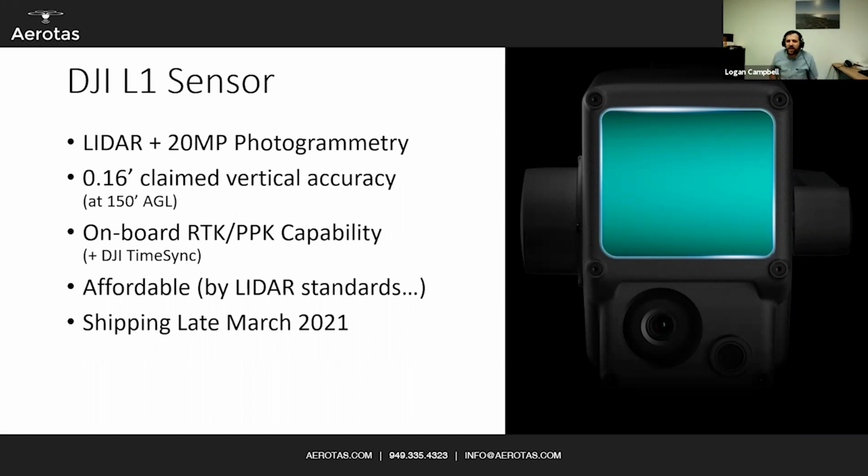But the main thing about the L1 and why it's exciting is just because it's fully integrated, so there's no more 18 different companies that you need to bring together on a single drone to get it to work, and it is so much cheaper at 45 grand versus 150 grand that it's starting to become more cost effective where other projects weren't.